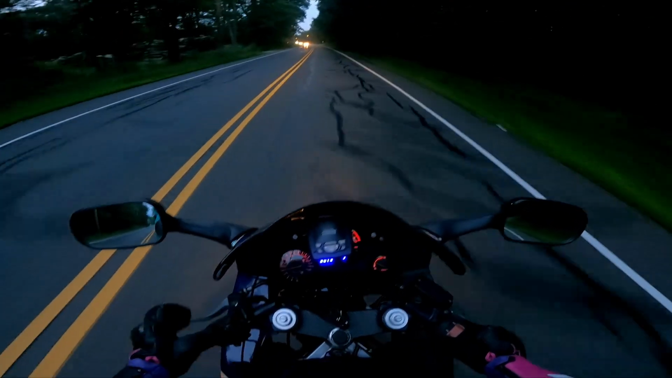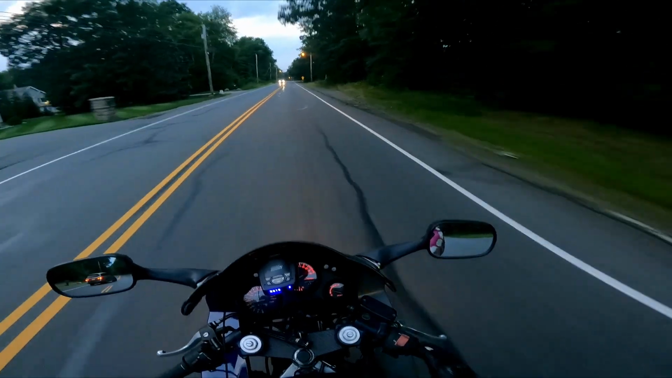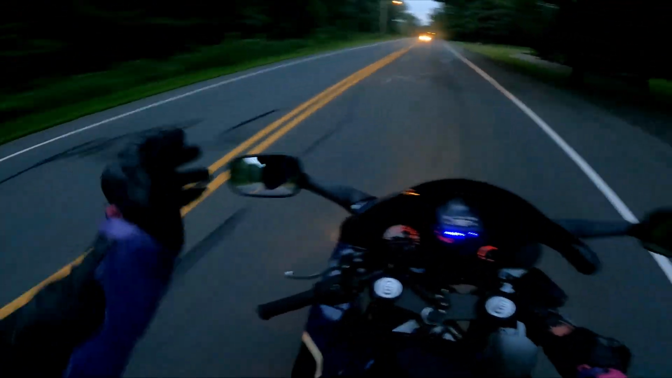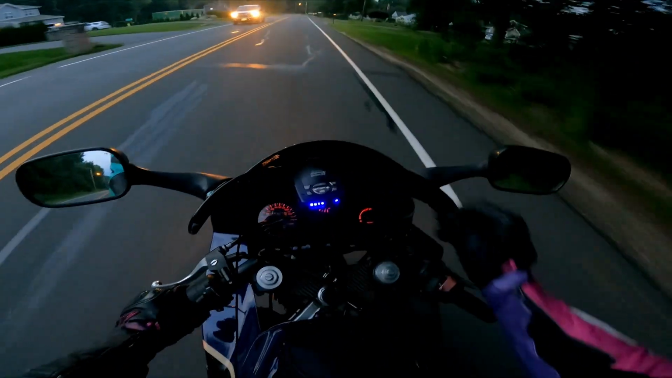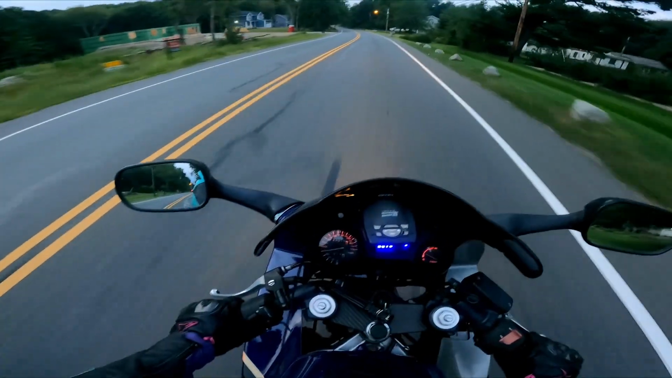Same thing with evasive maneuvers and riding techniques, as well as generally scanning. But as a motorcyclist, that's your number one job, is to scan what's going on up ahead, to my left, to my right, behind me. You know, when you're coming up on traffic or a stoplight, of course you want to pay attention to what's in front of you so you don't ram into someone, but you also want to keep an eye on what's behind you so you don't get rear-ended.